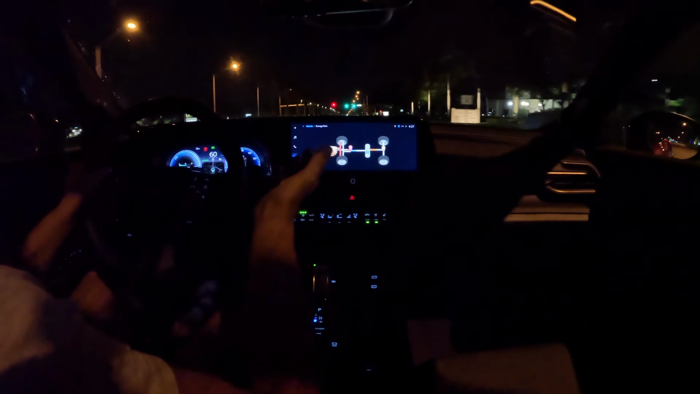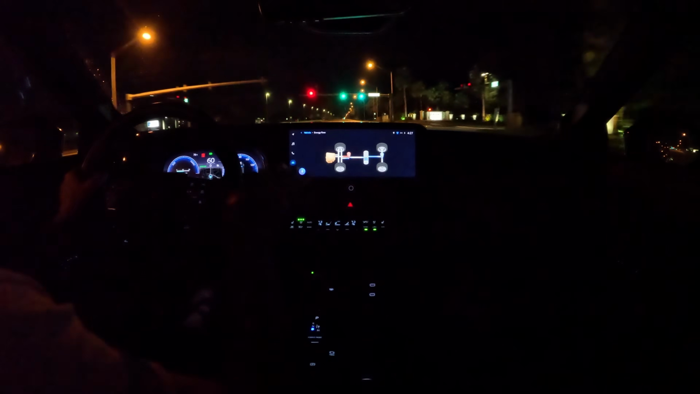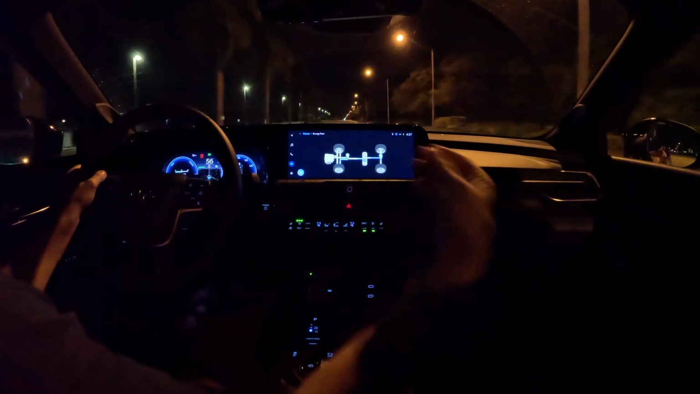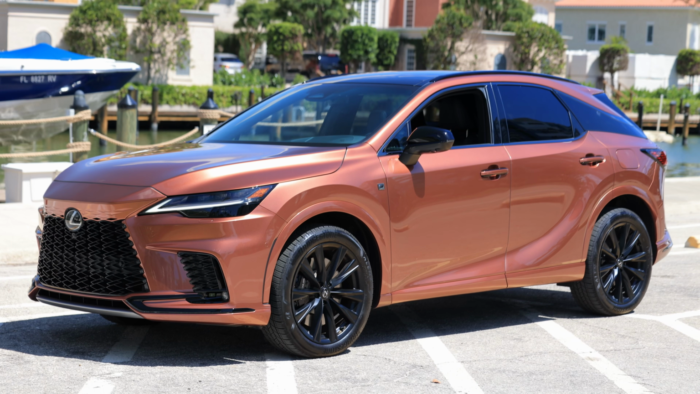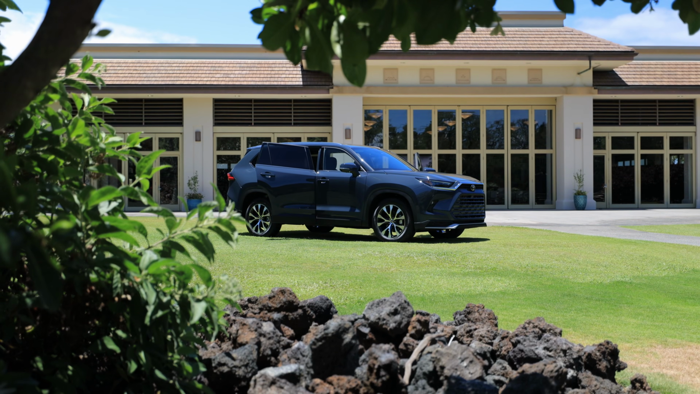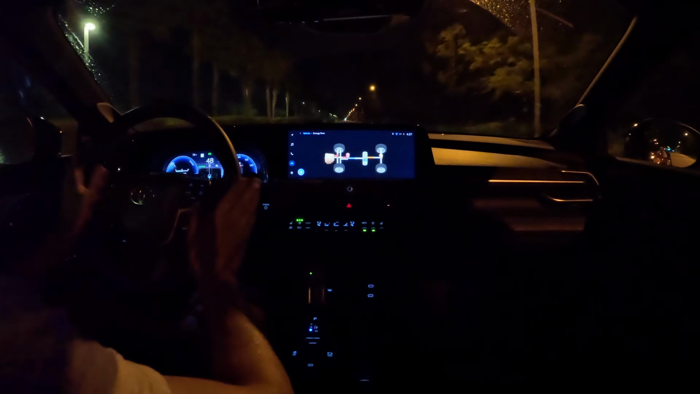This thing is quick. It's quick and effortless in its acceleration. And you get a lot of shove from that rear motor at low speeds. The last time I drove this powertrain was either in the RX 500h, or it was in the Hybrid Max Grand Highlander in Hawaii. And I'm starting to like it more and more, to be honest.